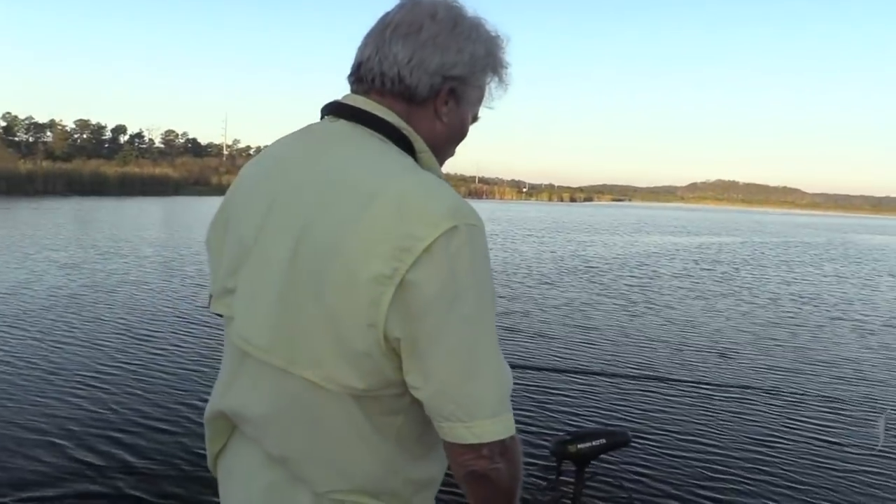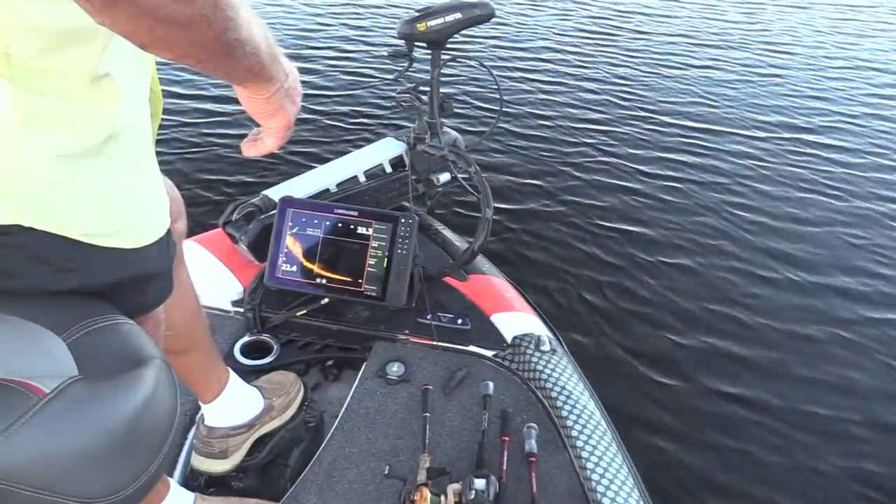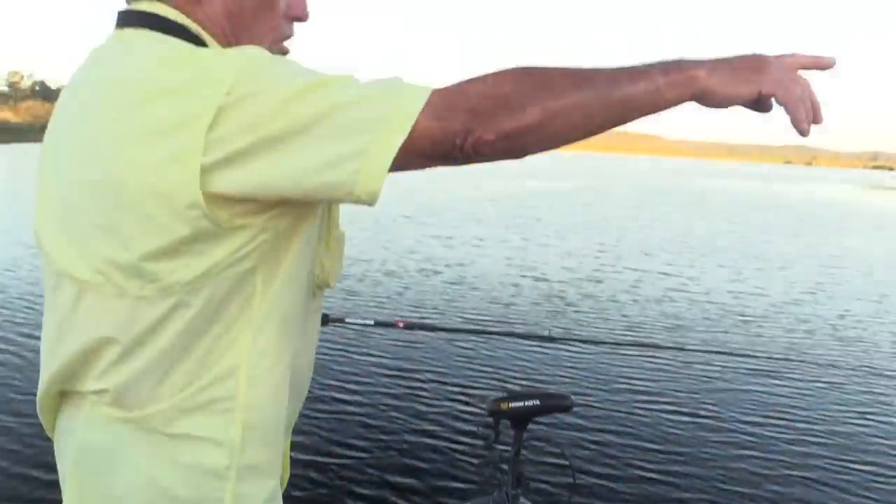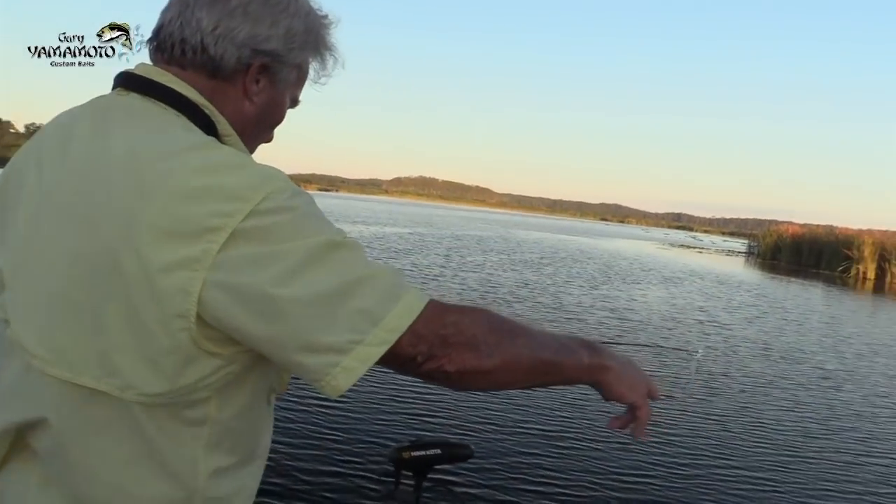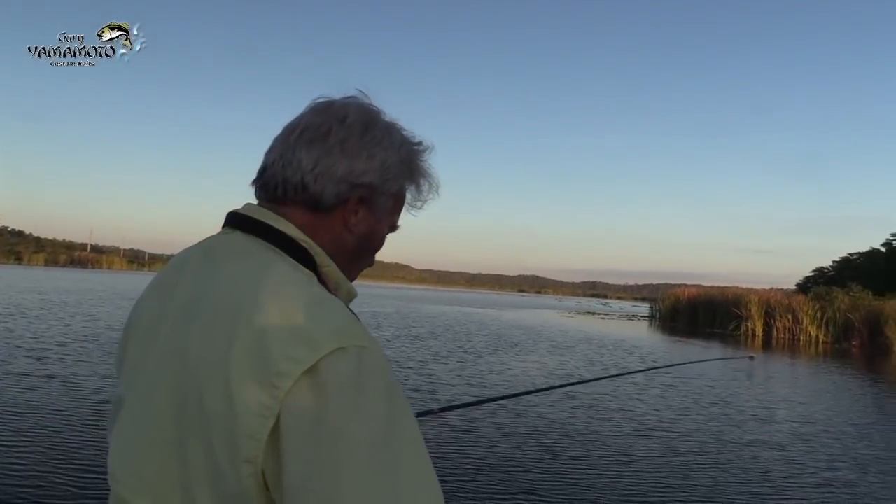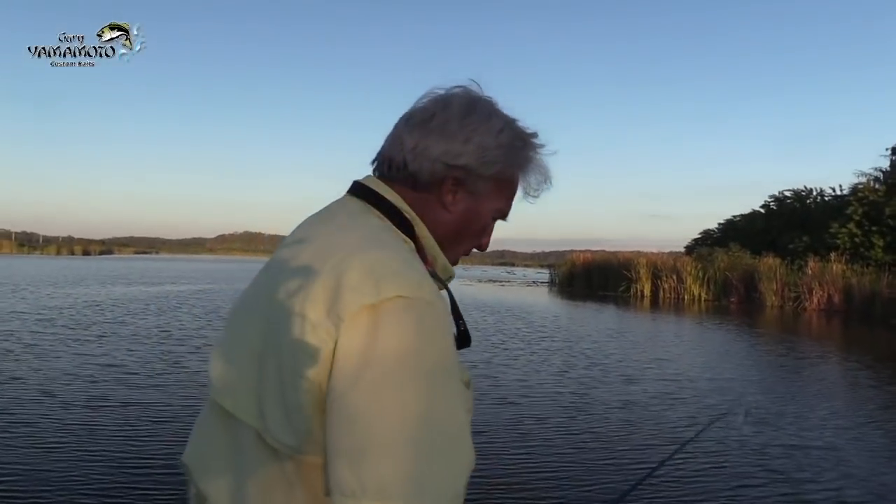Now see, I'm just going to scan back and forth. There, I'm in deep water. I'm in shallow water here. I'm going to scan over here. I'm going to start off on that shoreline right there. I don't see anything. I'll just keep looking.